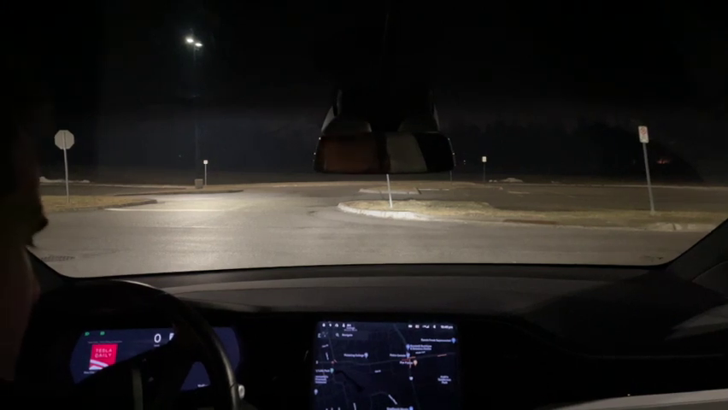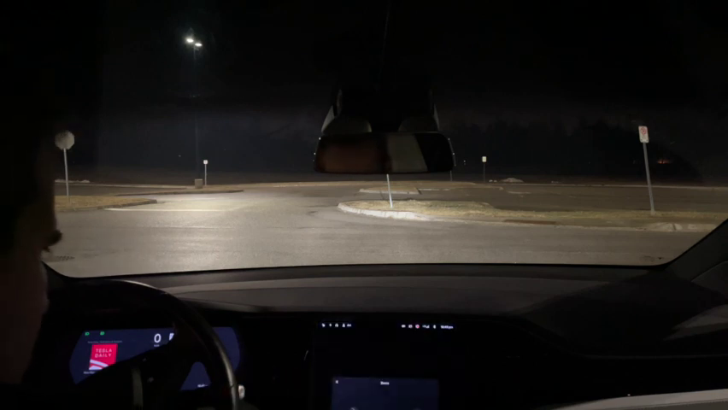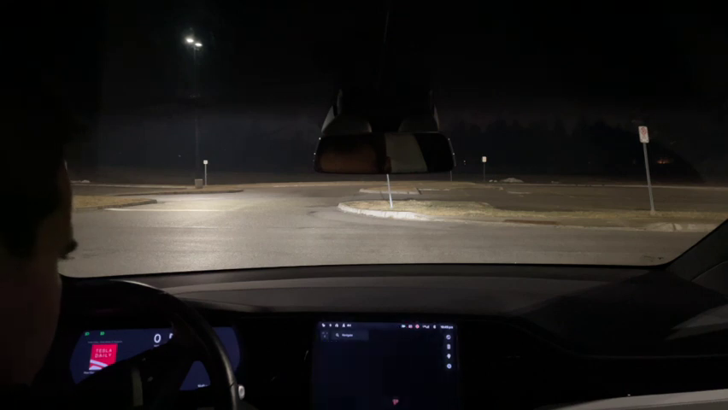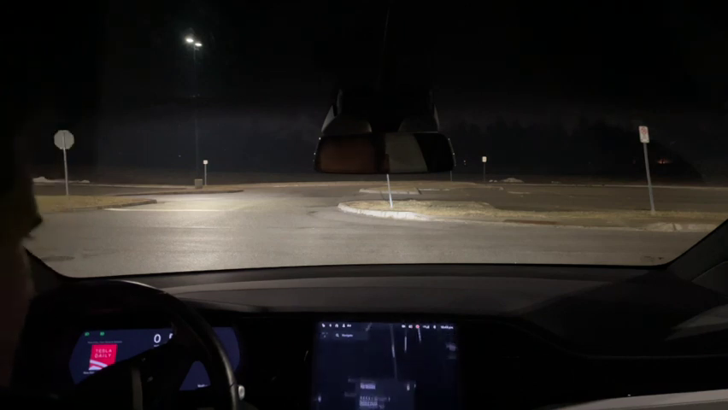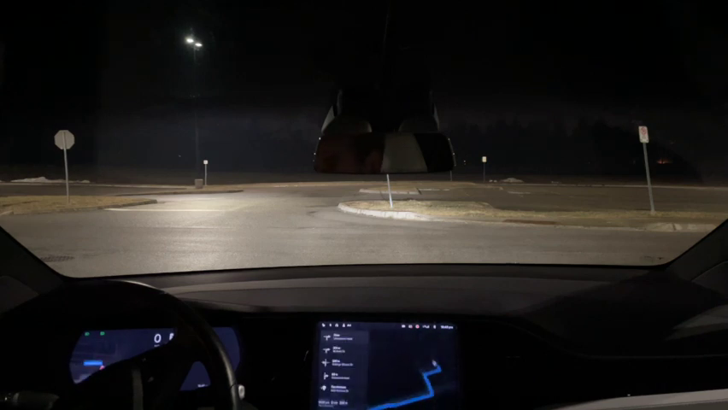First, I'm going to take us to Tim Hortons, because that's definitely going to take us through that roundabout. So this will be our destination. Here we go. We'll see if it offers me full self-driving.